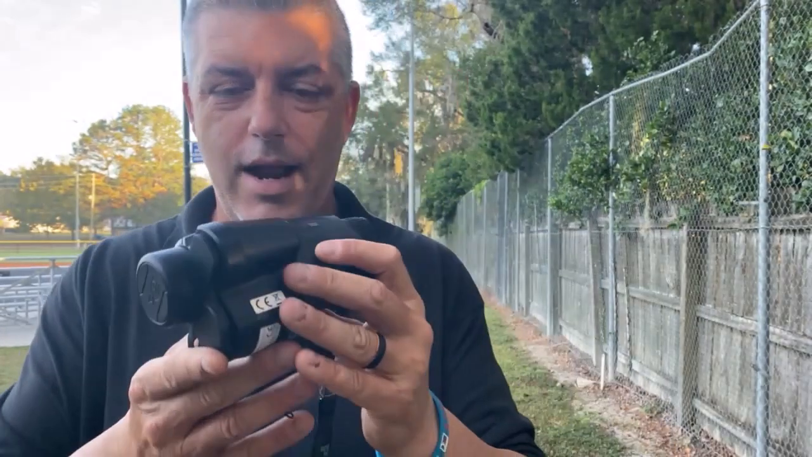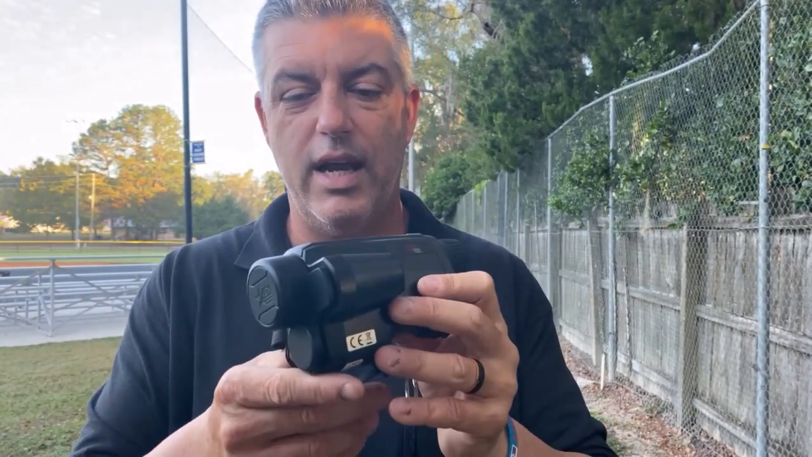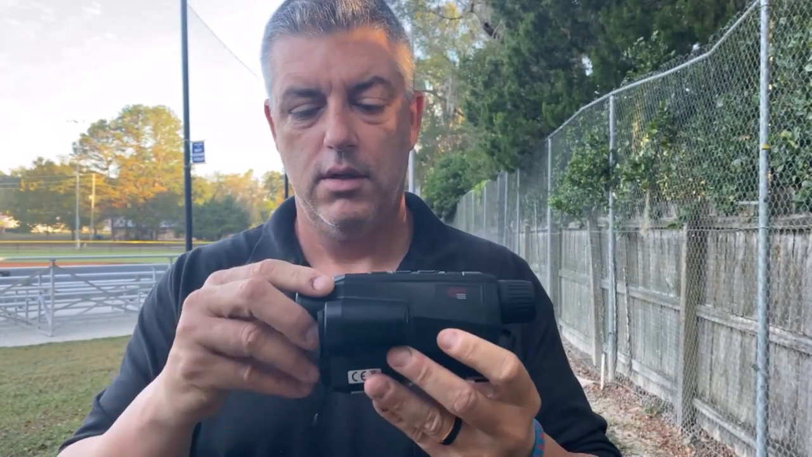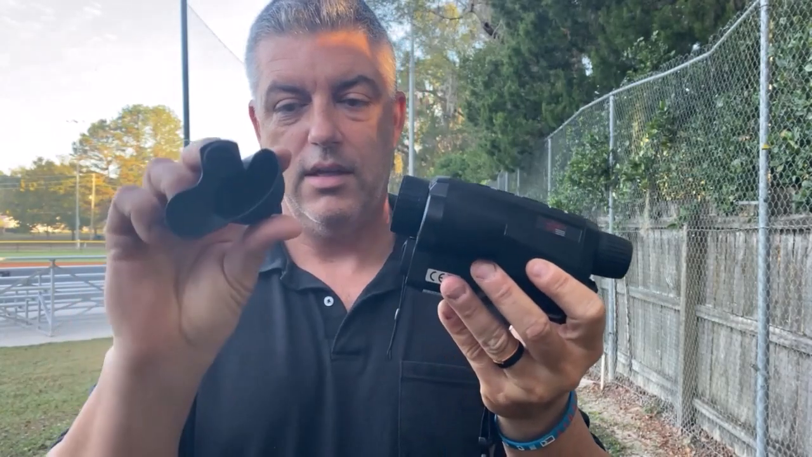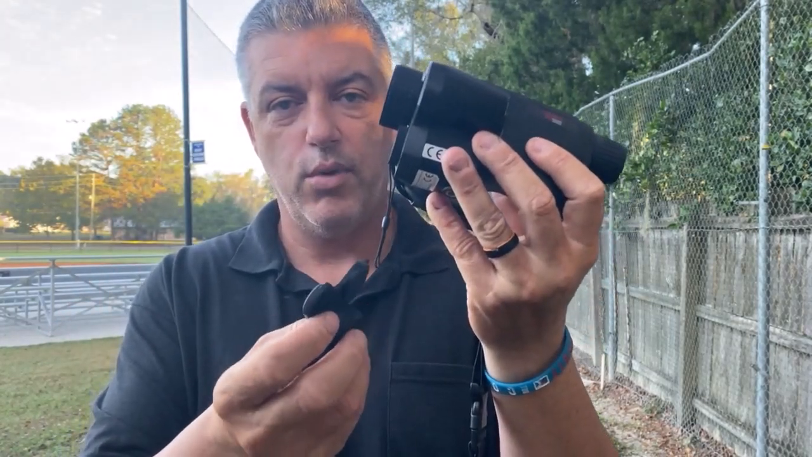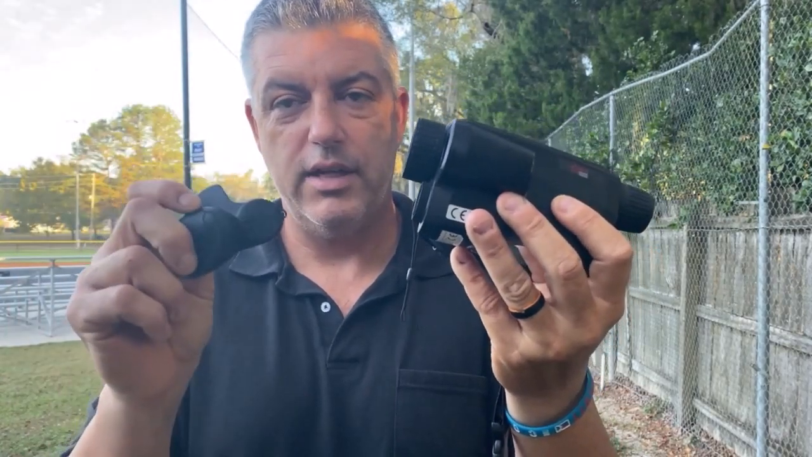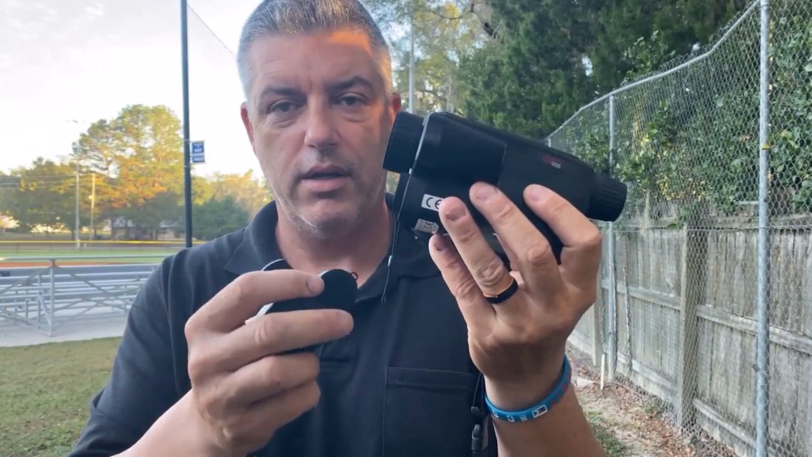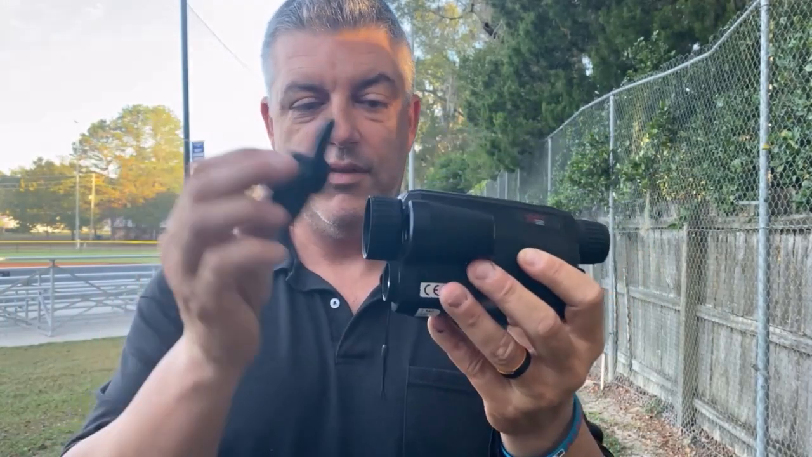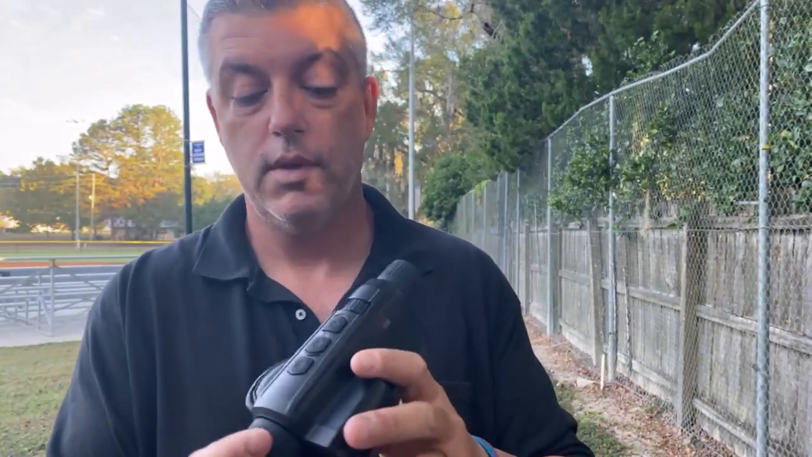All right, so quick crash course on this thing. This is the 35-640 LRF unit. It's got the removable cap. This actually was attached at one point and it broke, so we're just gonna have to hang on to this. Usually I just put it on my golf cart or in my pocket or leave it in the car. But you definitely gotta remove that first. So then it has 3 buttons on top and a wheel.